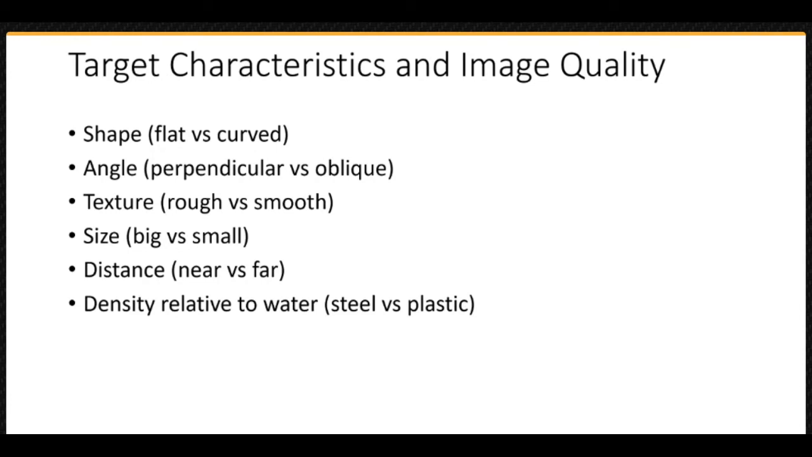Texture. Rough versus smooth can be interesting. Some rough surfaces can act like a multifaceted reflector and appear very bright. Smooth surfaces at the right angle can likewise be bright. This phenomenon is generally highly related to the other characteristics. Size. Bigger targets will generally appear better than smaller targets. If small enough, the sonar resolution might not be able to detect or display the object at all.